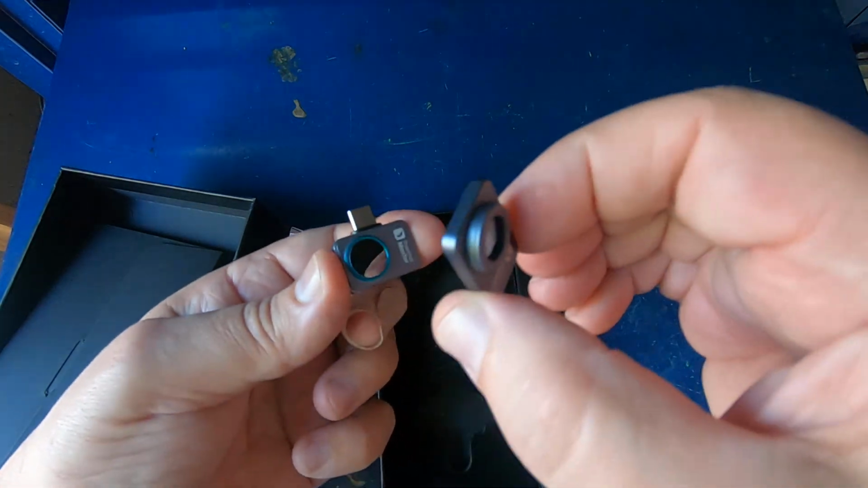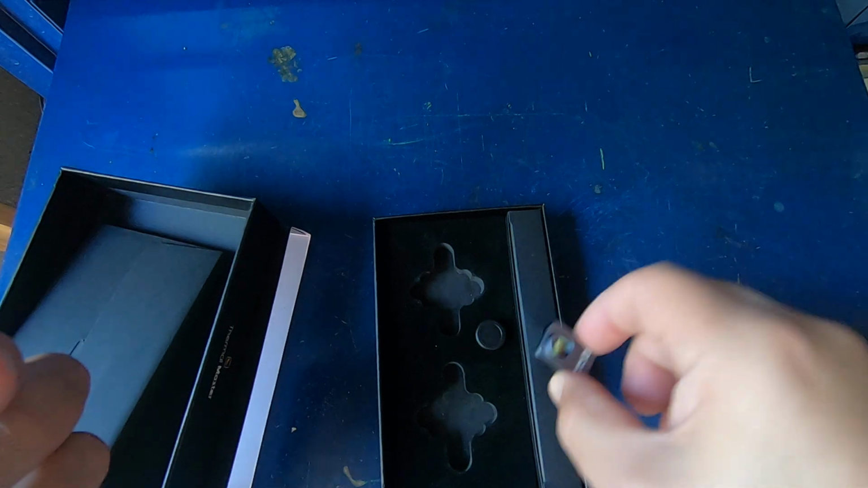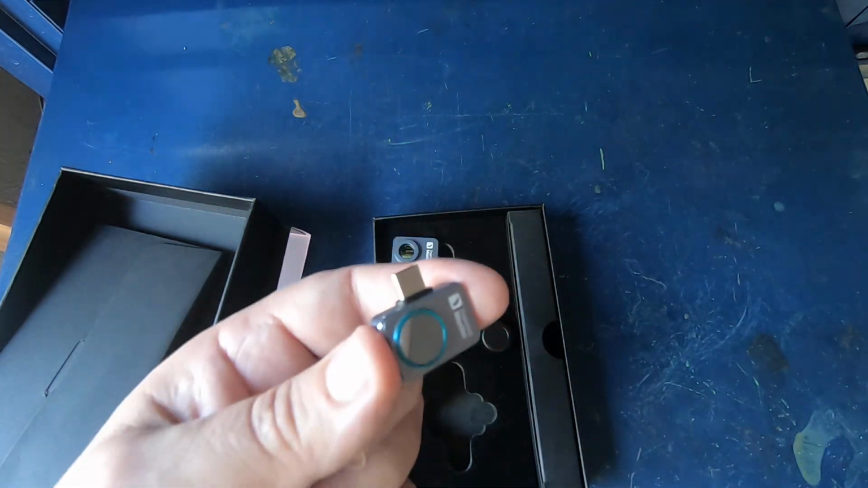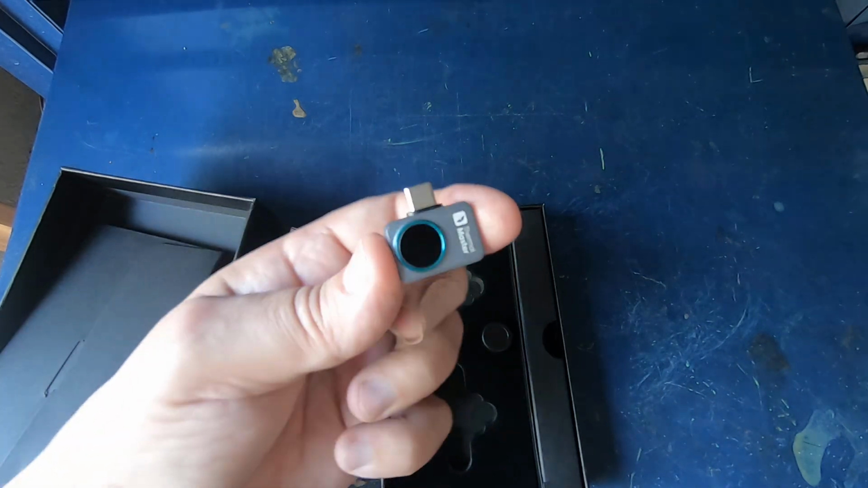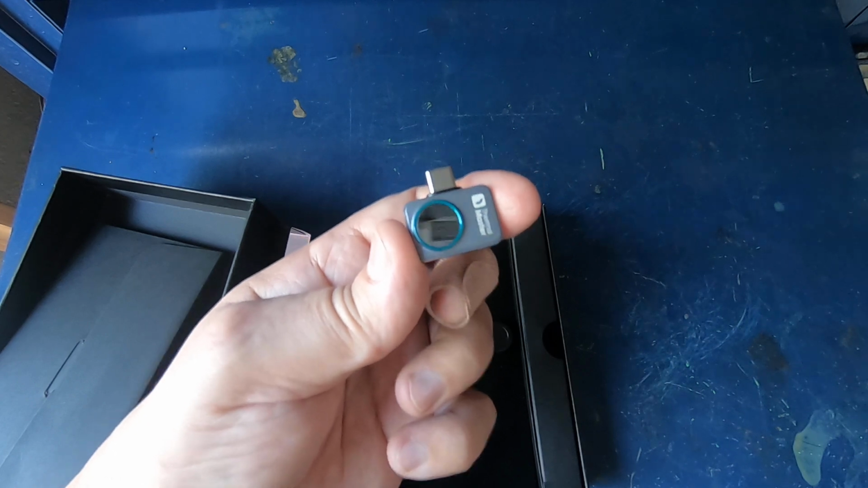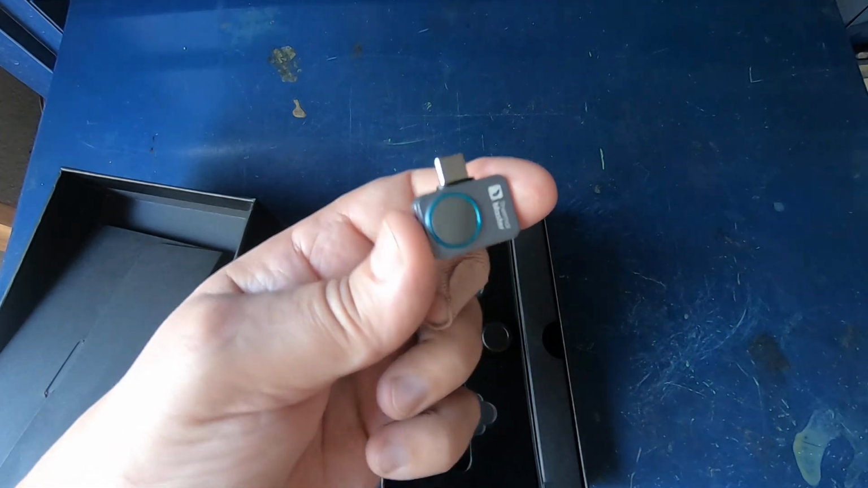And we're going to take a look at that. We're going to look at a circuit board using this macro lens, see how it works. But first on with the specs. So they claim this is the world's smallest camera, and it looks like it probably is the world's smallest.